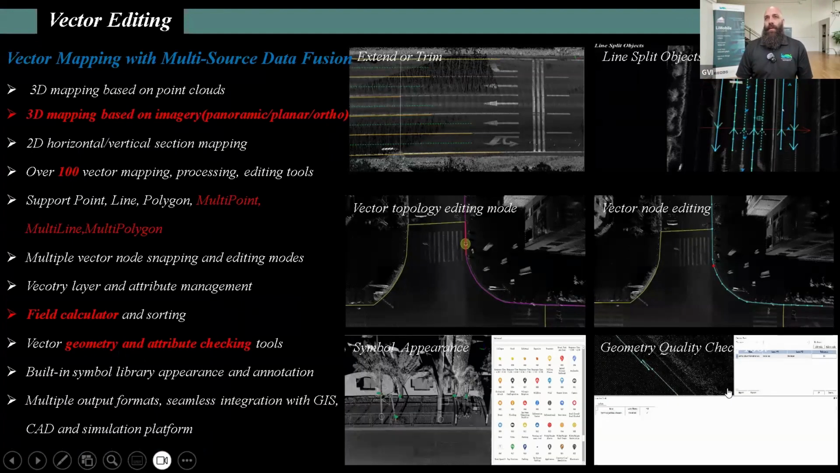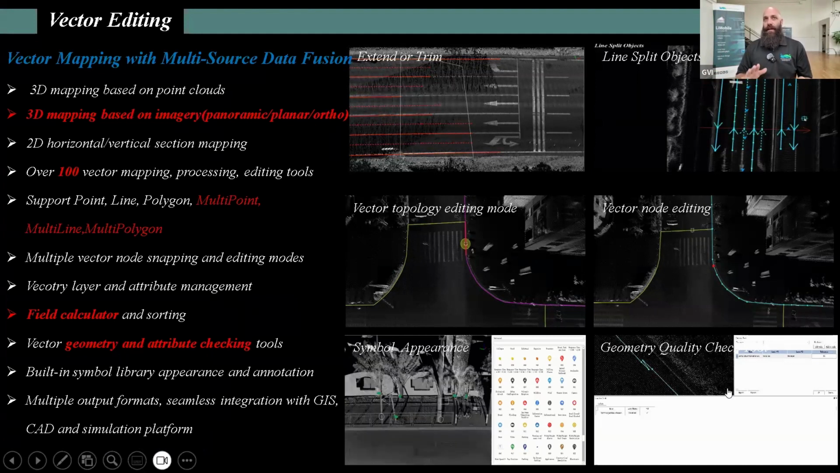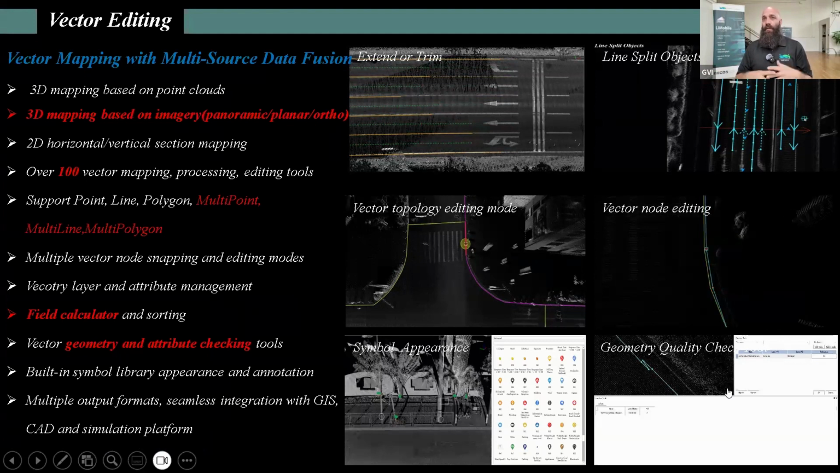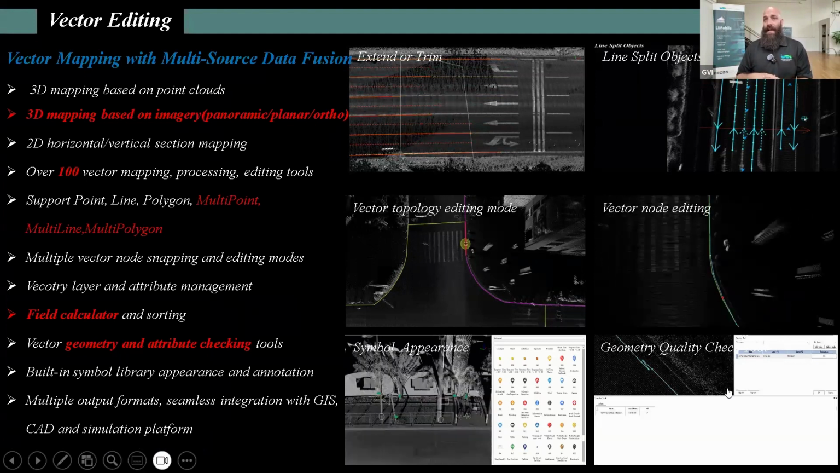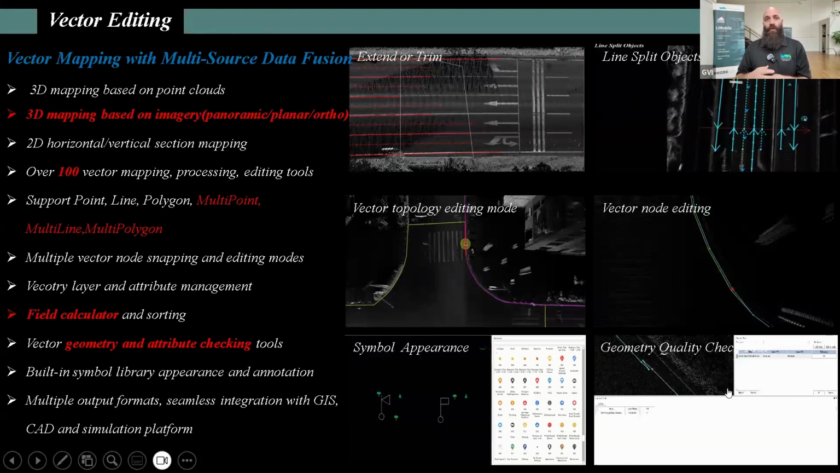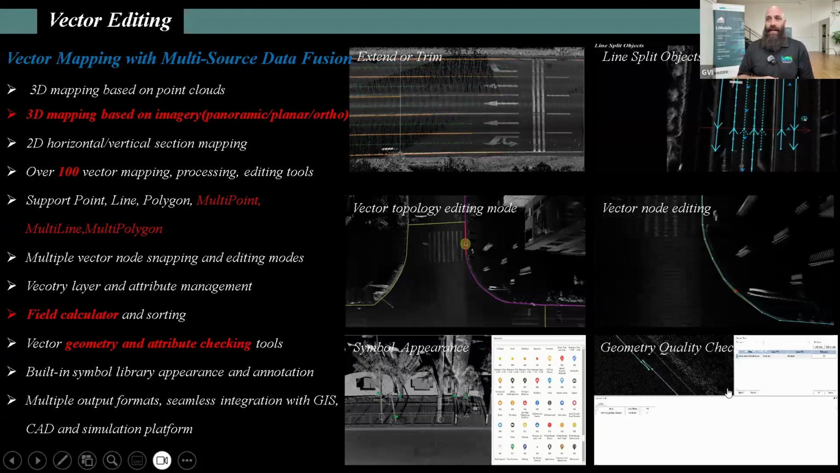In terms of vector mapping with multi-source data fusion, we have the quick and easy ability for 3D mapping based on point clouds. It supports over 100 vector mapping processing and editing tools, supports points, lines, polygons, multi-points, and multi-polygons, multiple vector node snapping and editing modes, field calculator and sorting, and multiple output formats with seamless integration with multiple different types of GIS platforms and CAD simulation platforms.